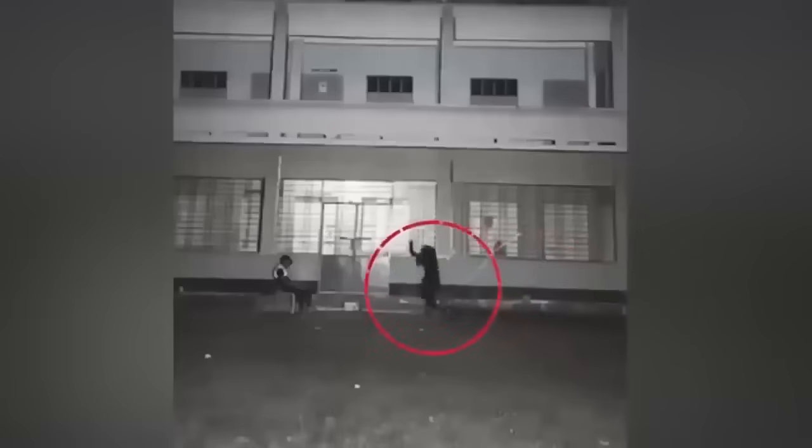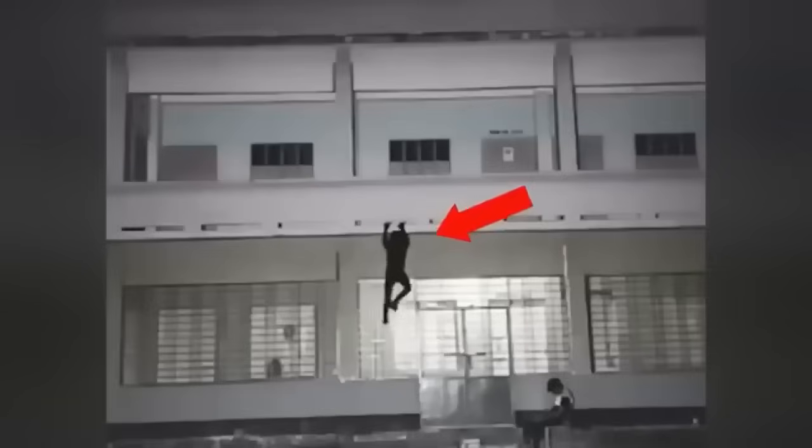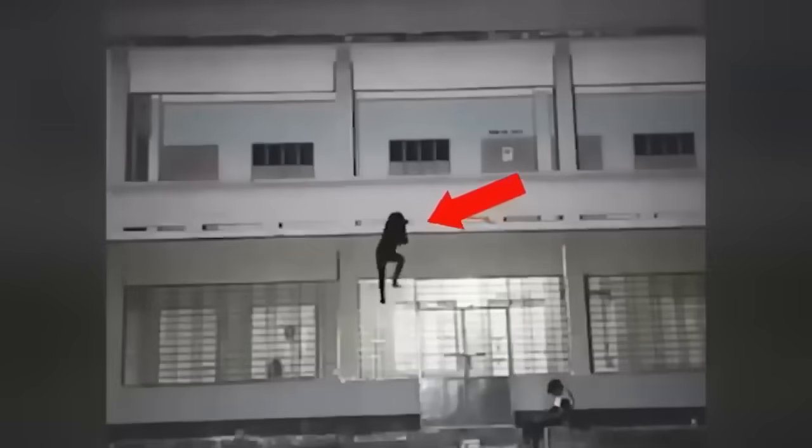Whatever this may have been, it was surely sneaky enough to get past the guard that was sleeping in a chair facing right in front of this paranormal being.